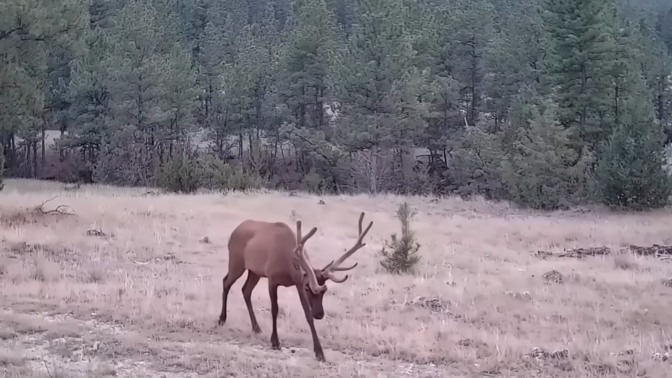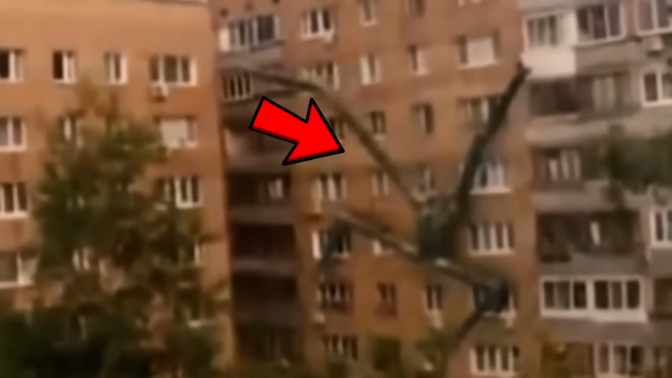From aliens, monsters, and mysterious beings to unicorn elk and vampire deer, here are trail cam captures that no one was supposed to see.